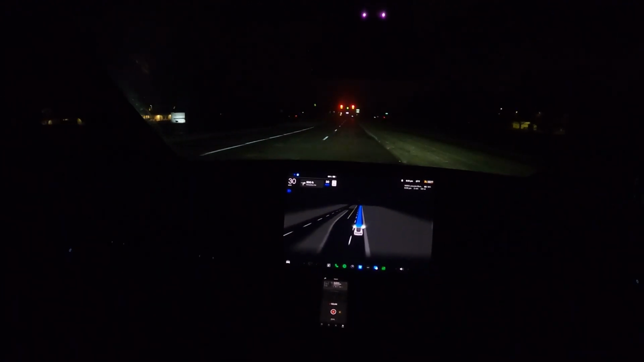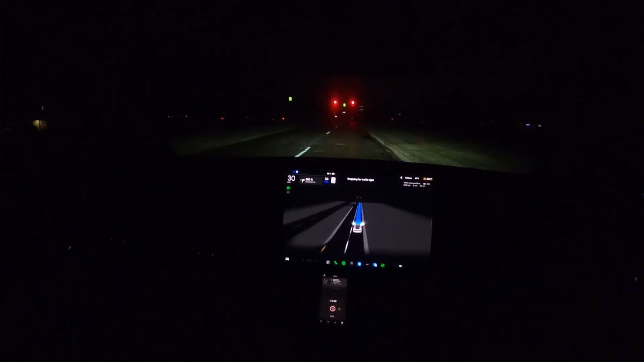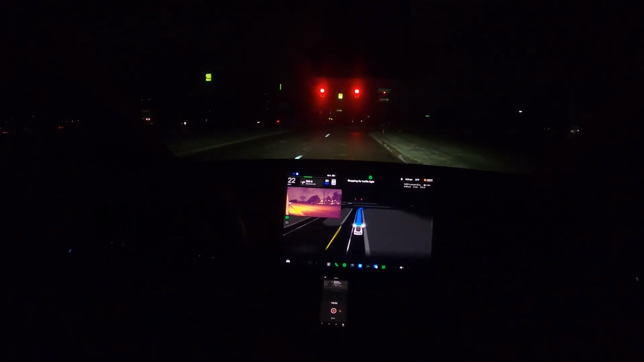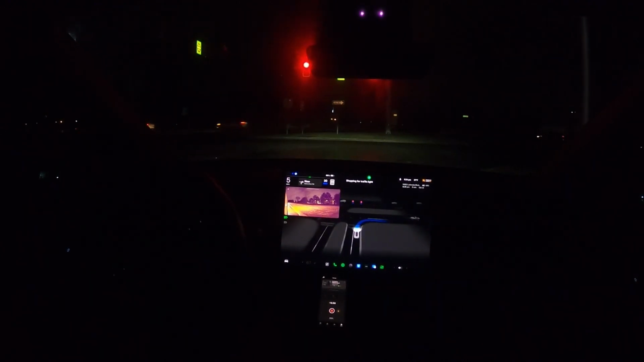But again, a lot of these back roads that I've taken before when I'm up here with friends on business meetings, it would just, man, just stop. It would phantom brake. It would get confused. But man, that Michigan left turn, I can't believe it, it's so hard to describe to you guys how far the system has come.